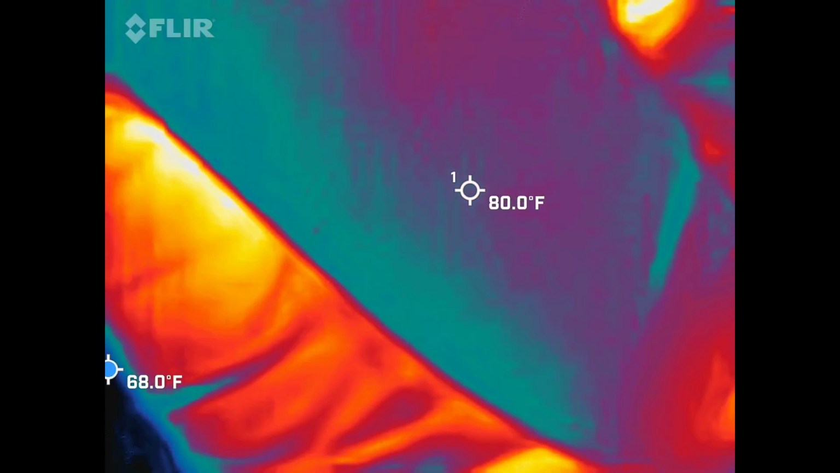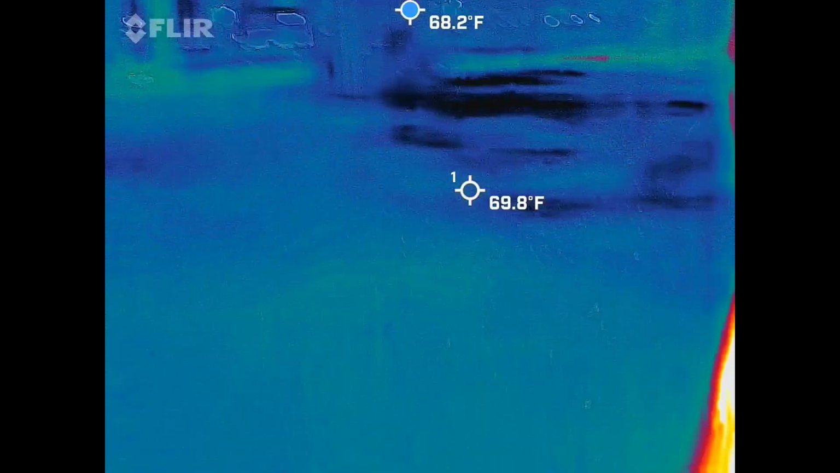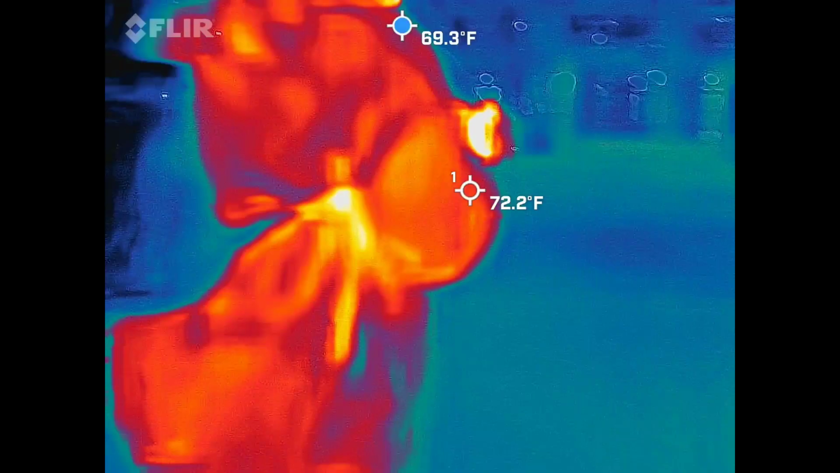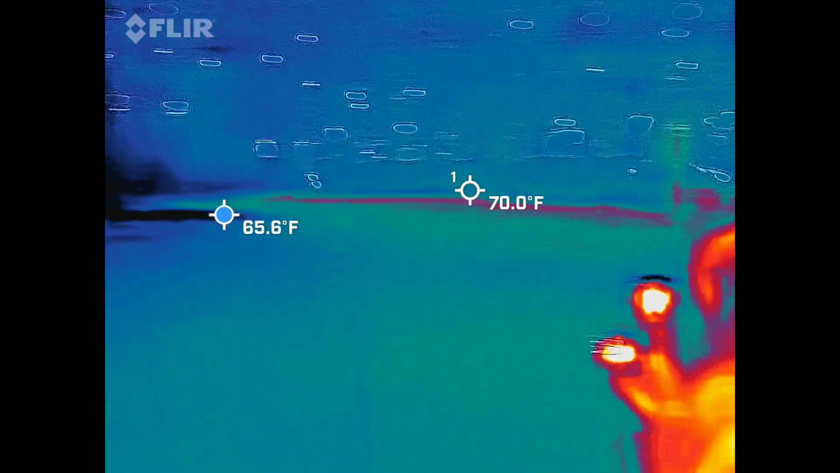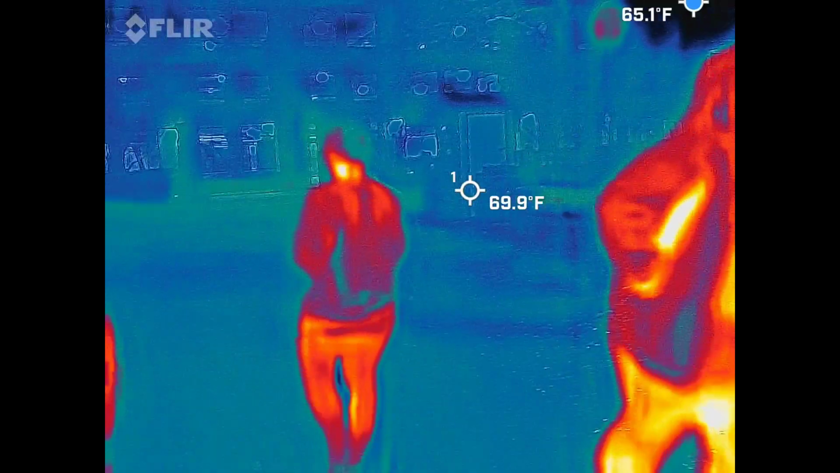You're looking for orbs, the little white balls that come towards you. Yeah, it's the light. I heard red. Ooh, red. So you said we always have to have one person in the frame? And we're looking for cold spots.